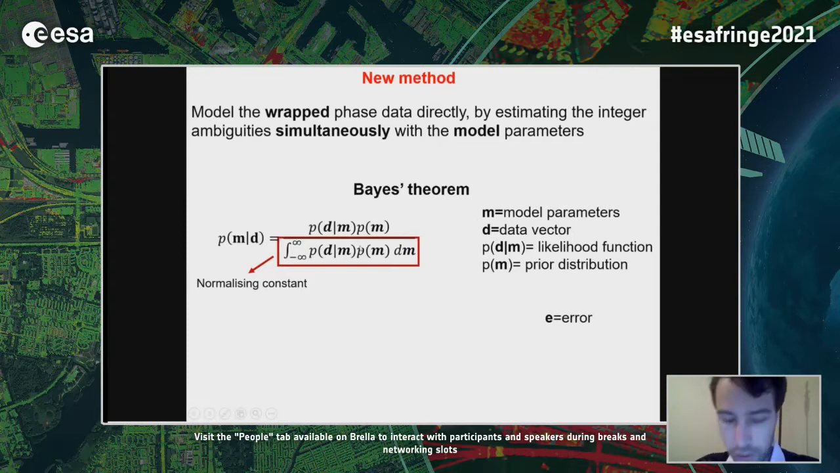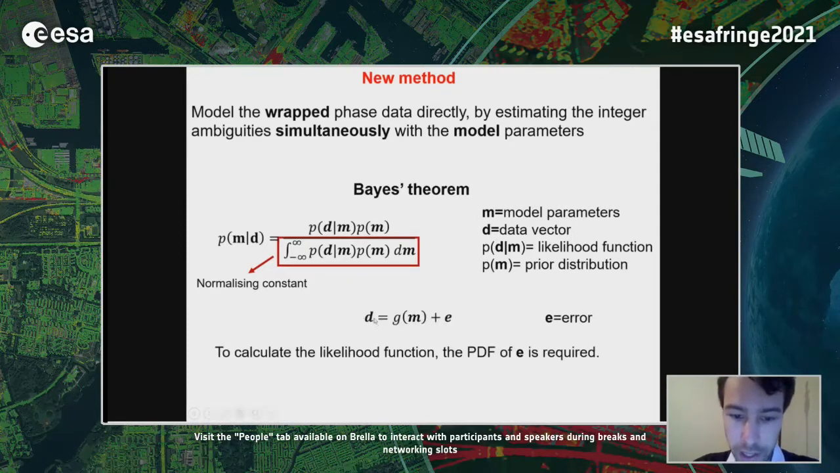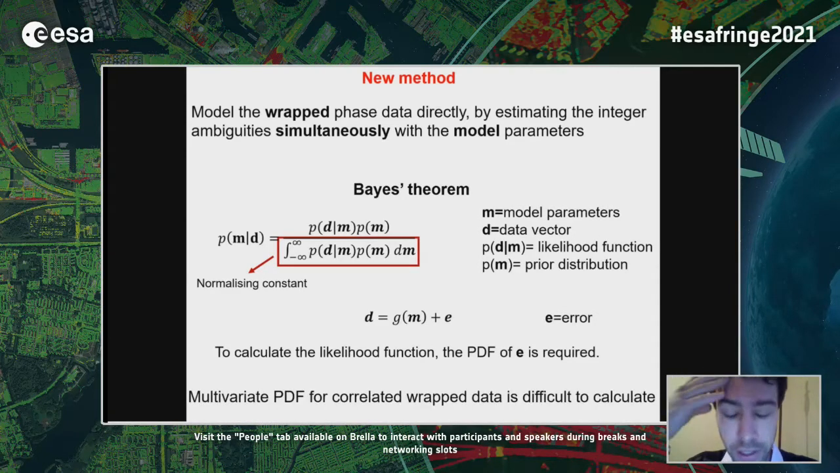So we know that for a given discrete inverse geophysical problem, data and model vectors are related by a function G plus an error E. Therefore, to calculate the likelihood function, the probability density function of the error is required, but it is a problem because the multivariate probability density function for correlated wrapped data is difficult to calculate.